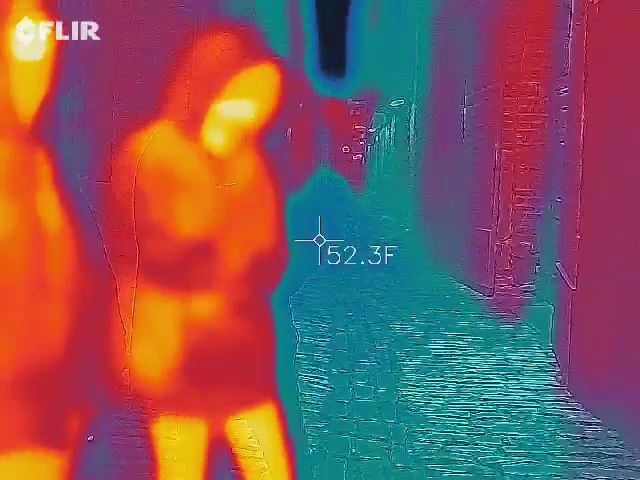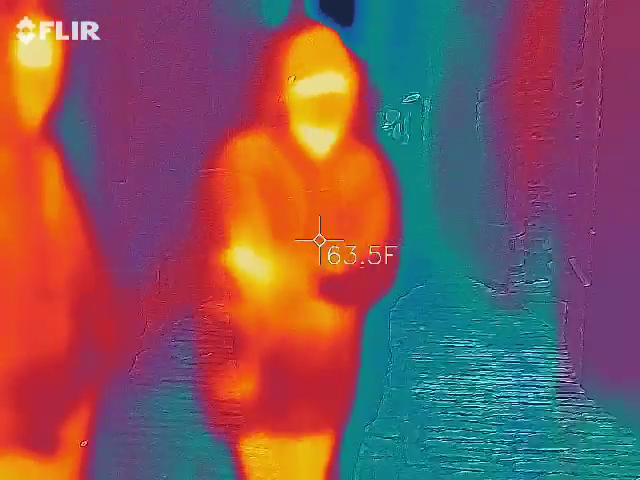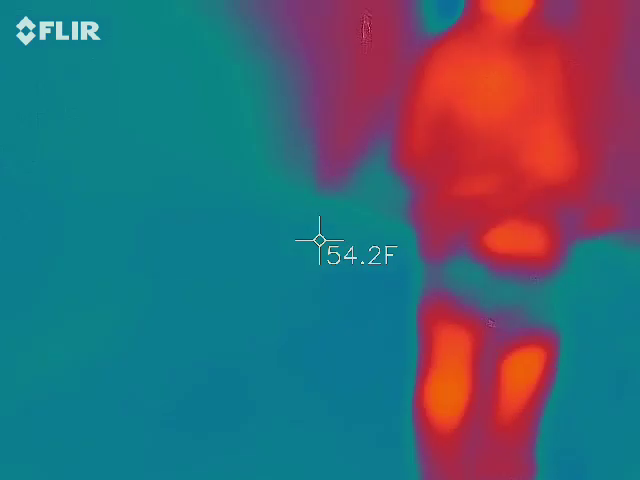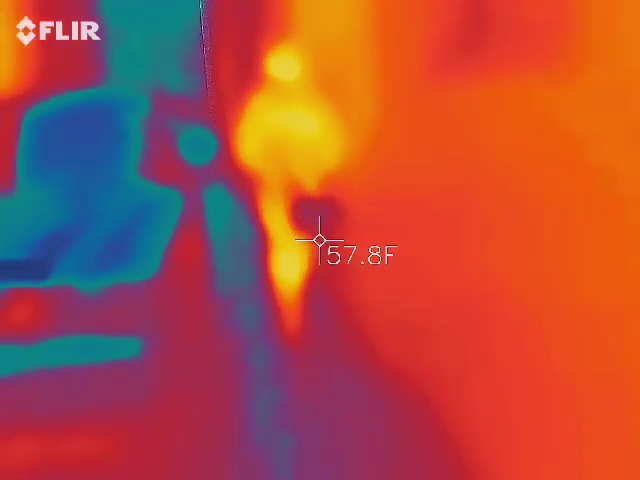Alright, so let's walk up this way, and then I'll take you up to all of those other crazy places that there's all kinds of activity from. You scared? Yes, you are. No.